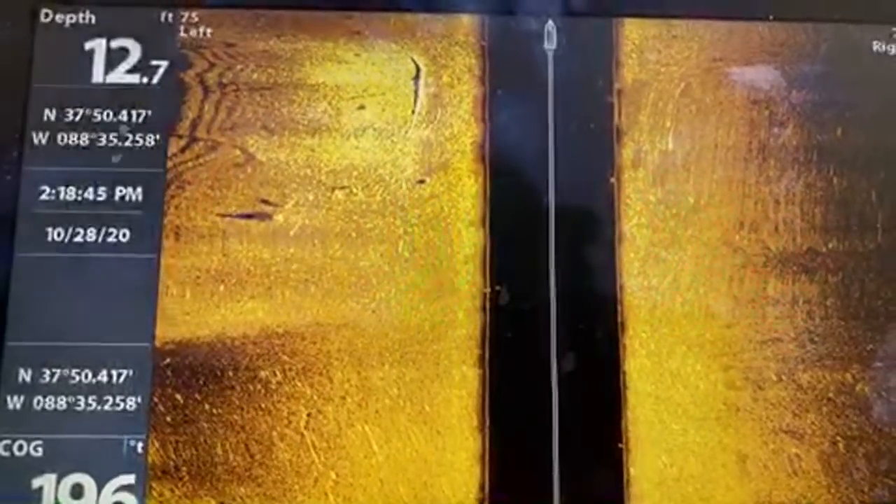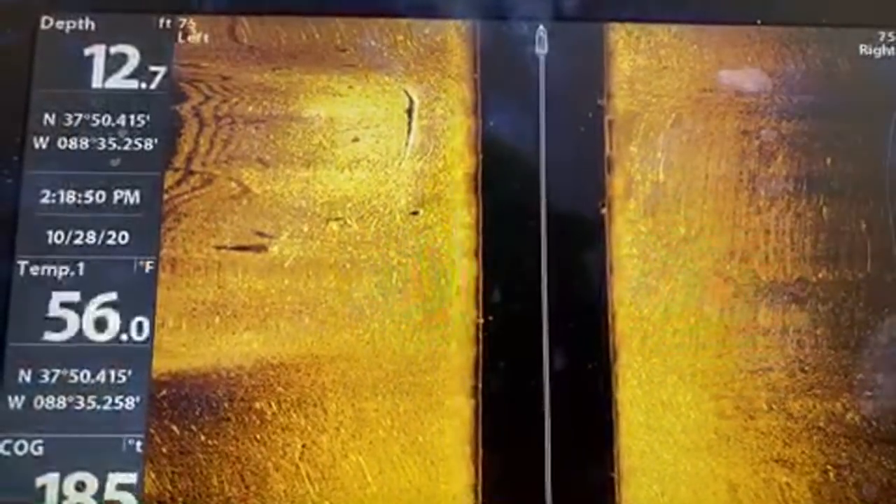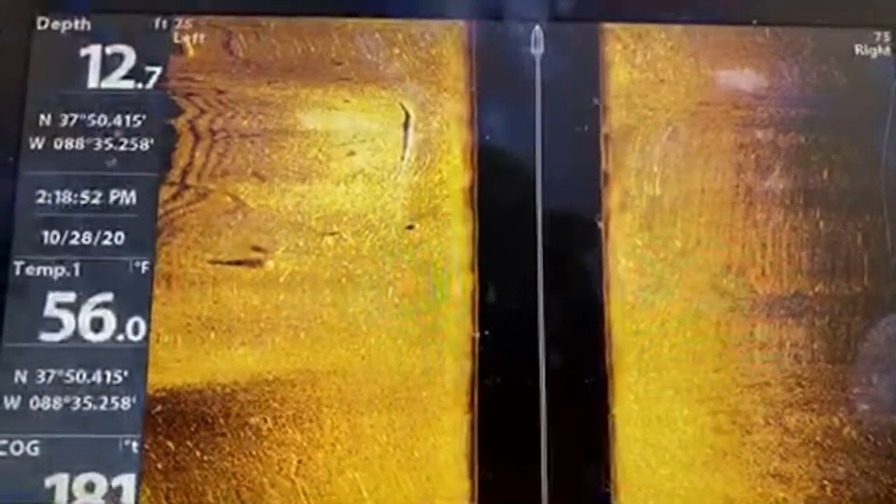All right, so let's look. So obviously you guys see that that's just a laid down log. It's crystal clear, guys. Jody Smith, thank you.